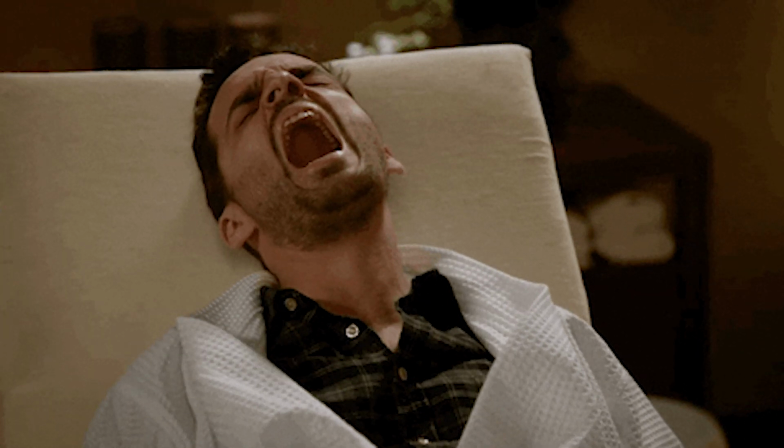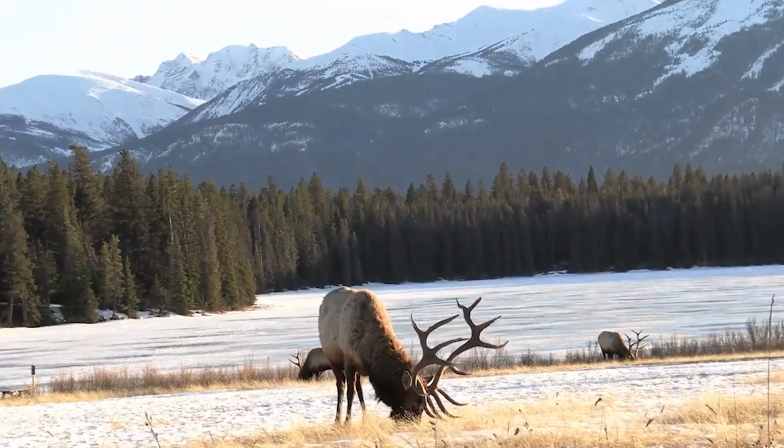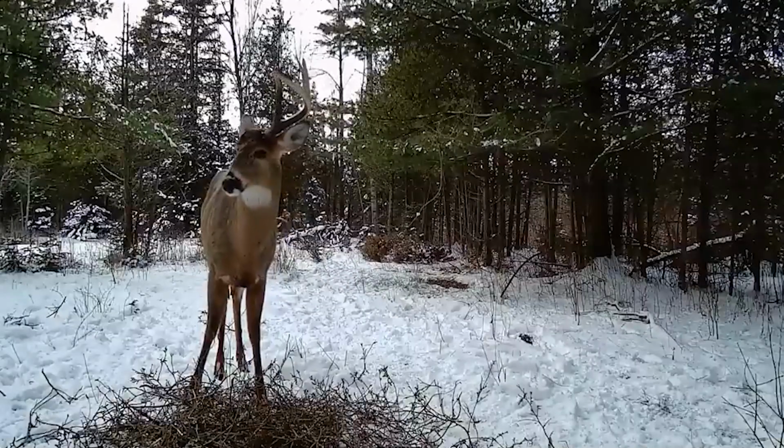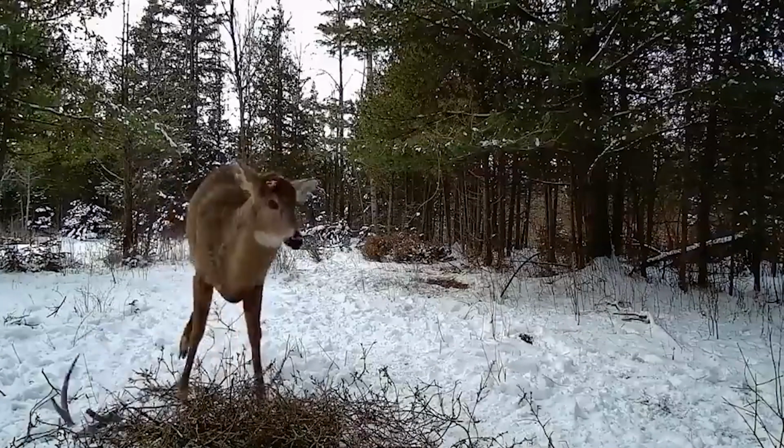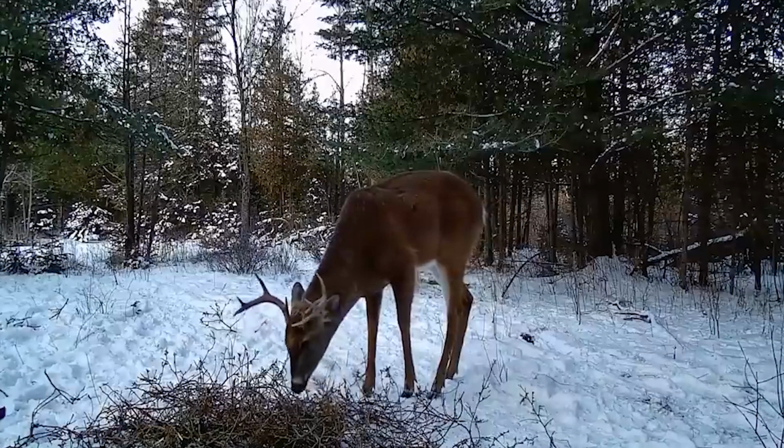After all, it's one of the most painful experiences a person can have. But you know what? It's not a universal experience. Look at this deer and elk shed theirs like it's no big deal. Granted, the one fella got scared of the sound of his falling off. So why isn't it scary for our cervid friends?